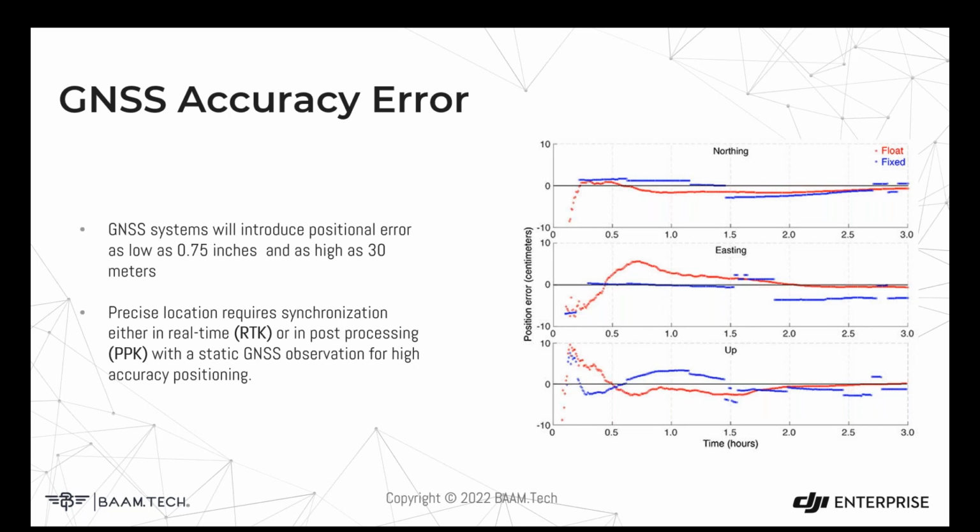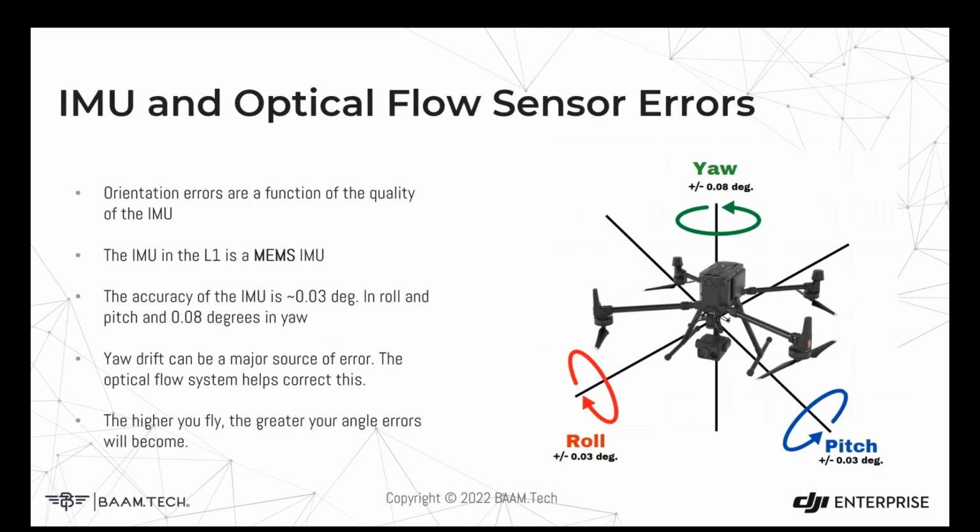But when people talk about getting accuracies higher than this without control, it's very difficult to believe, because there's just some inherent limitations to the GNSS system itself and the inaccuracies associated with that.